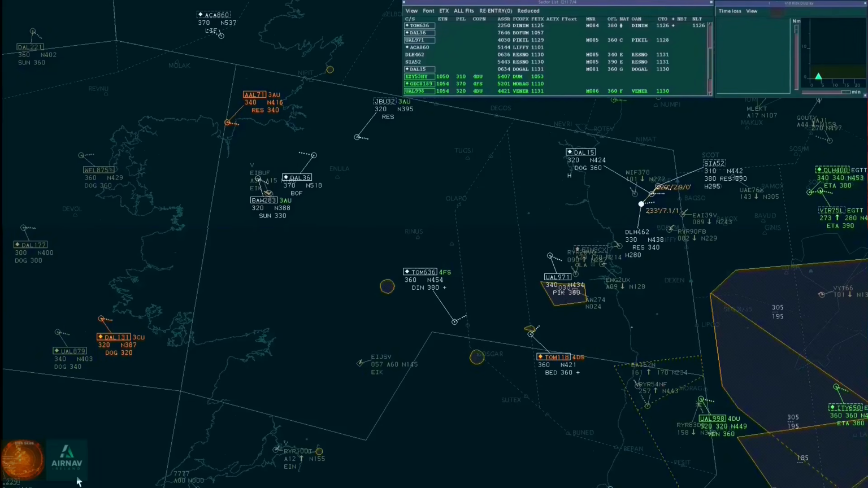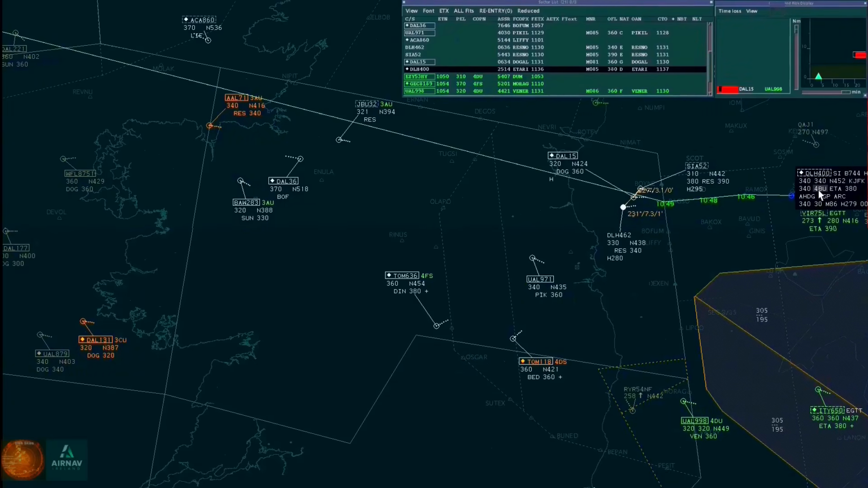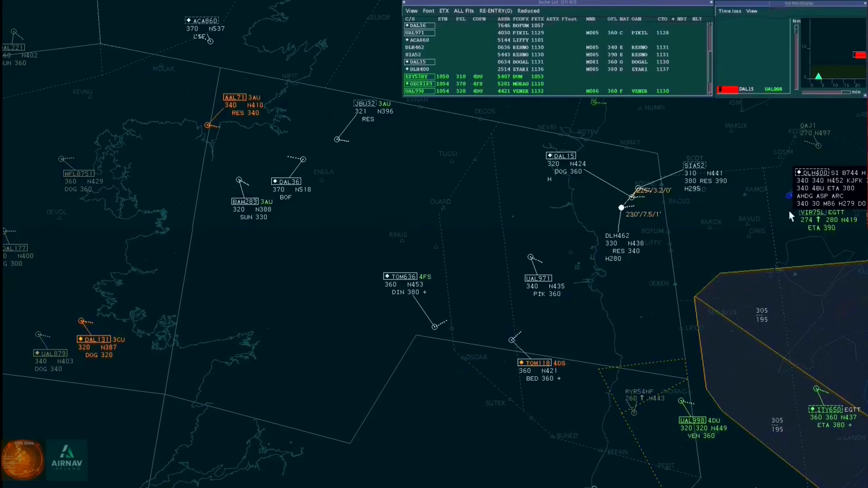Right on, Lufthansa 400, heavy level 340. Lufthansa 400, Shannon, good day, radar contact, and cleared Bagso, next Itali. Bagso, Itali, Lufthansa 400.